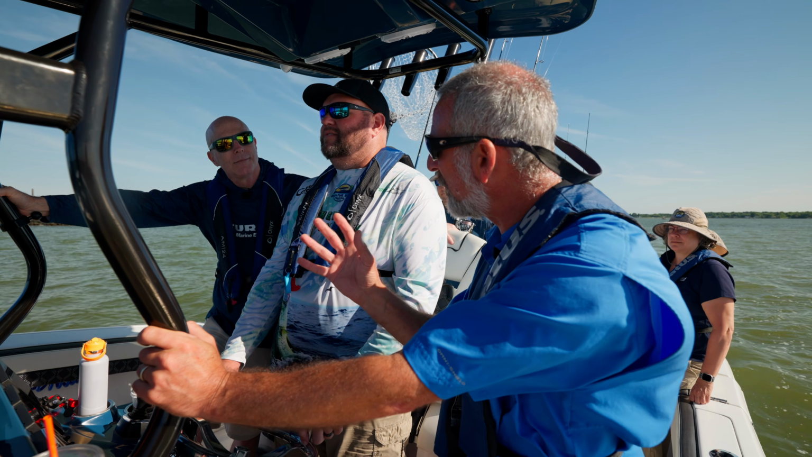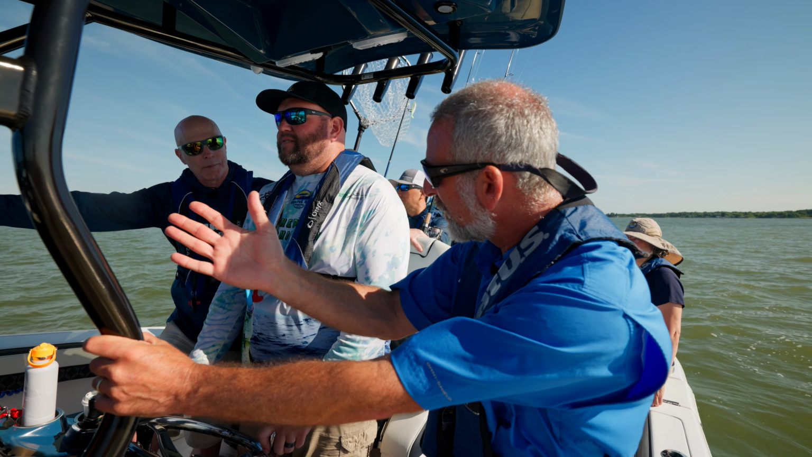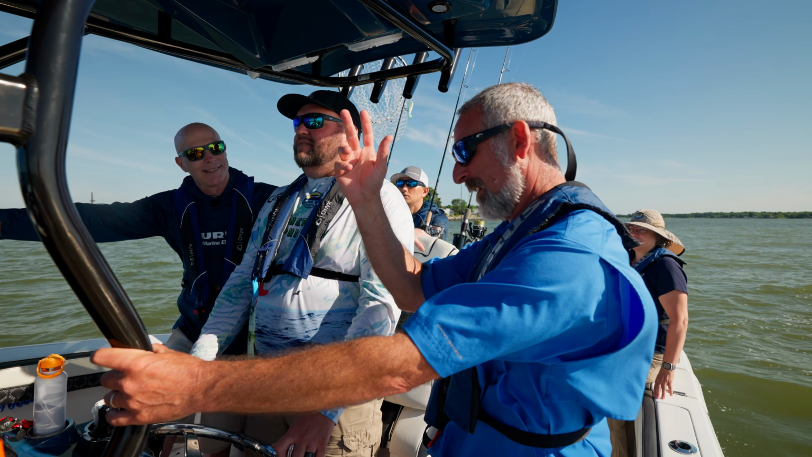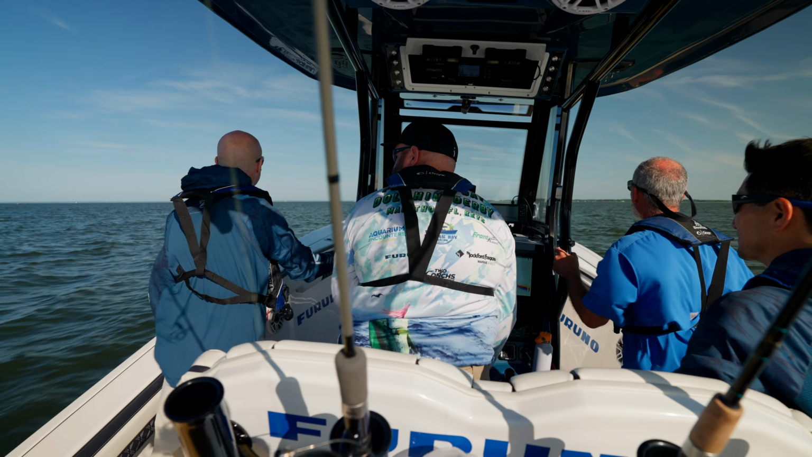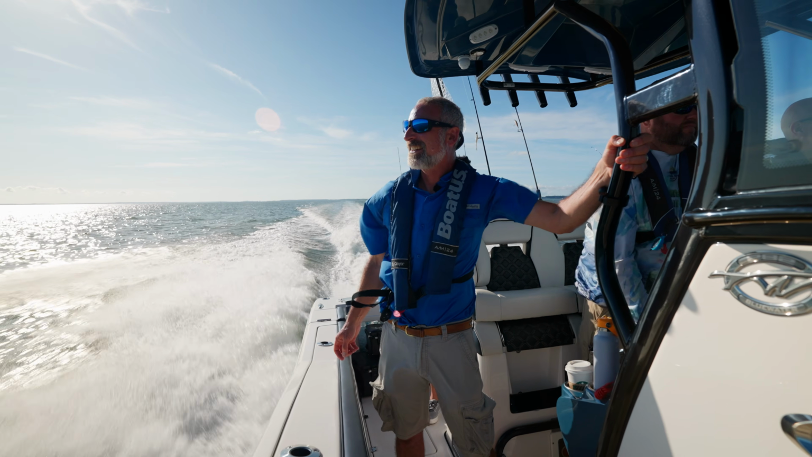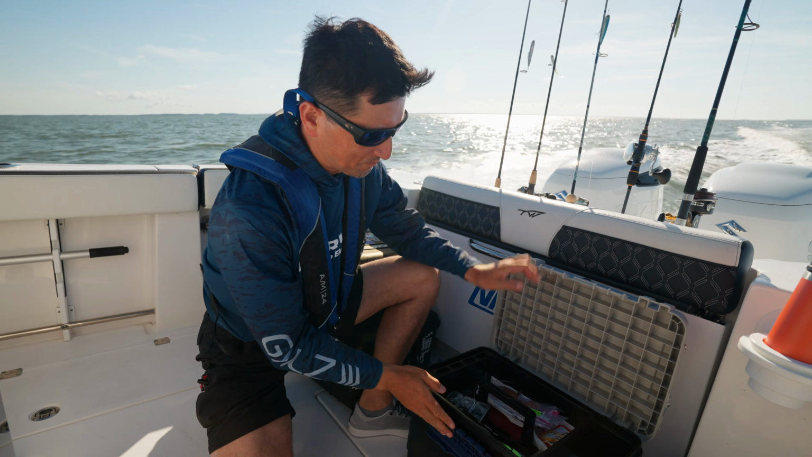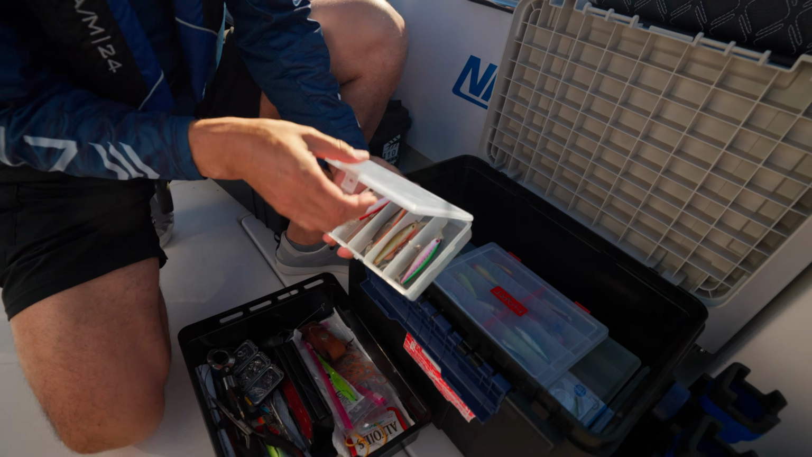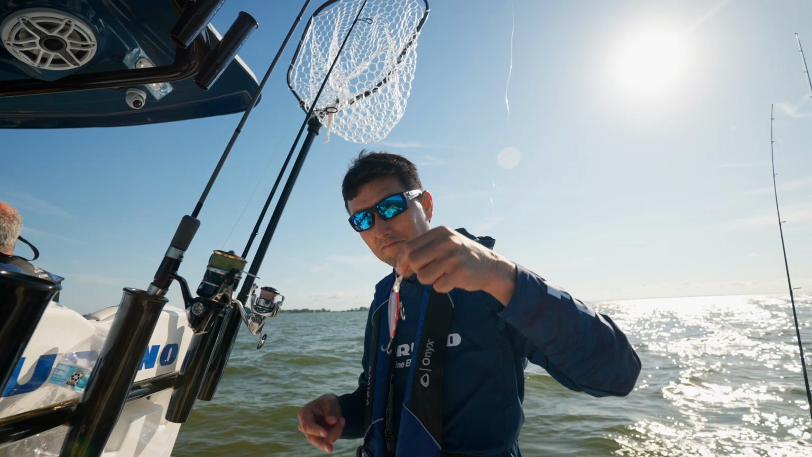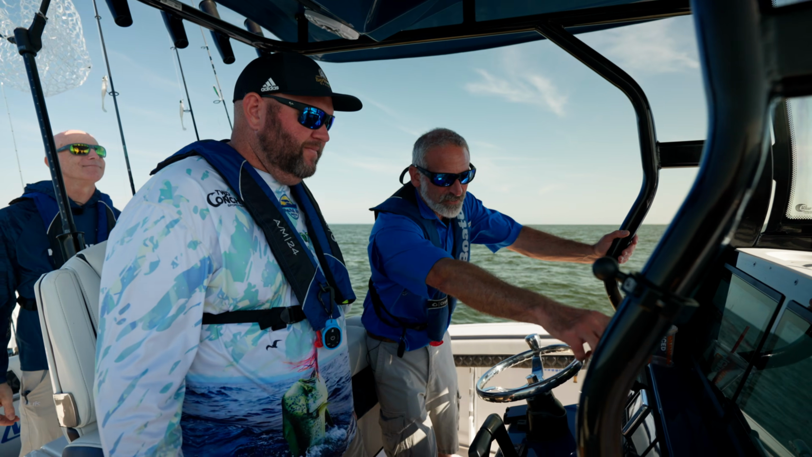Can we get a drift through this reef? Because we got reef balls that are scattered. It'd be real nice to just slowly drift. Absolutely. Furuno's got a feature called Fish It and Drift It. Okay. Let's go show you how that works. Show me. But you know, these reef balls extend north quite a ways.